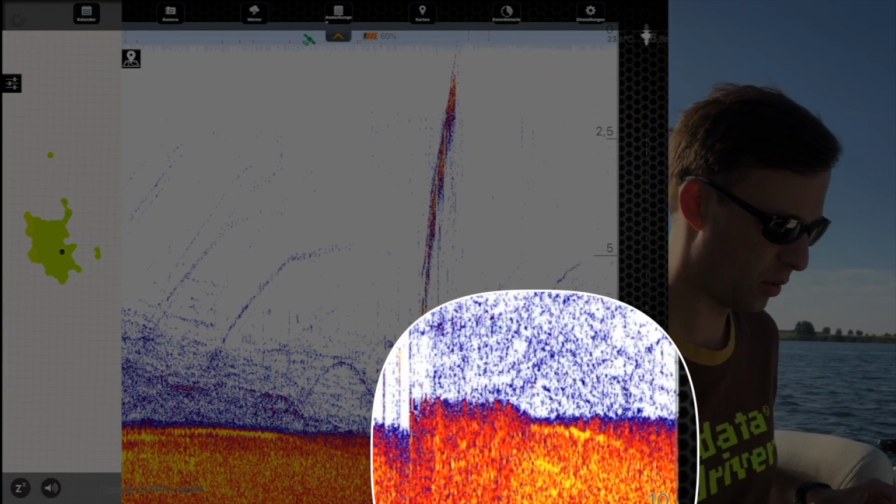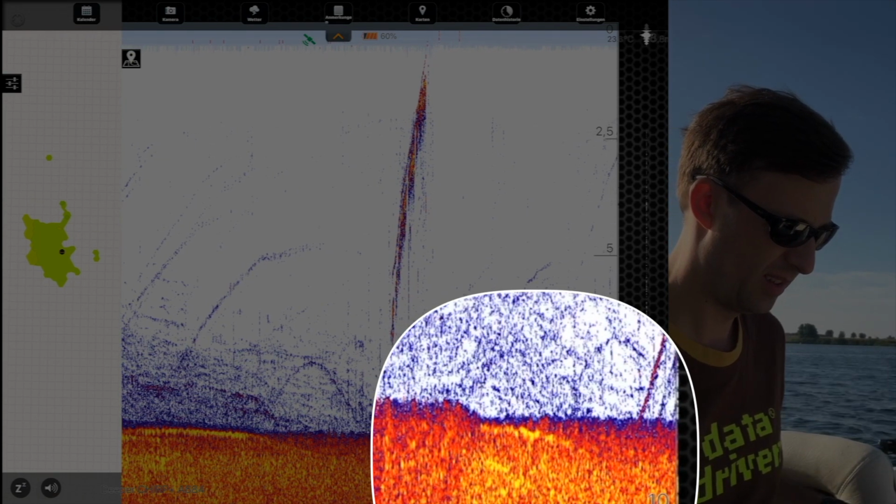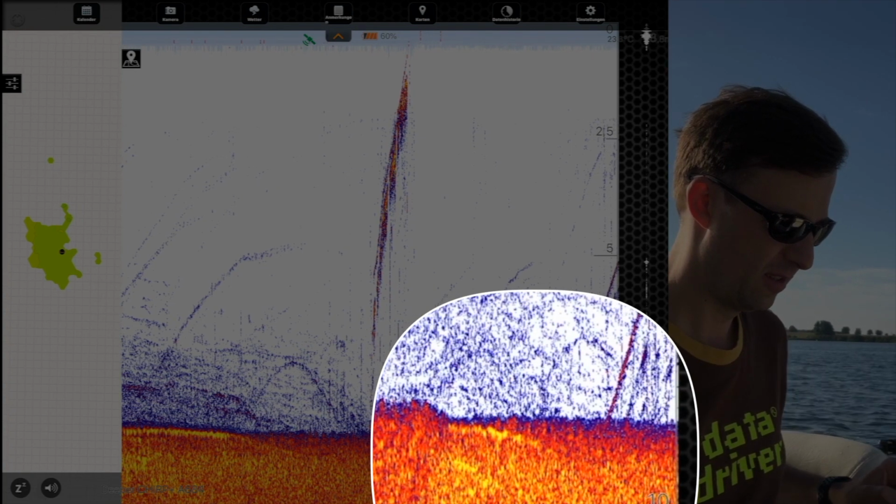We were not hitting the spot exactly. Right now we see the structure in the ground. The fish arches do not have to be clear here, because we are in a large lake and everything is moving.